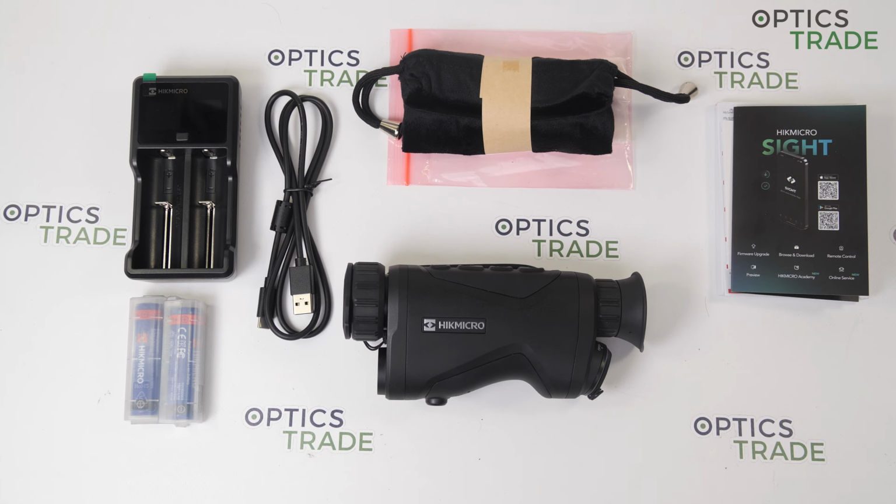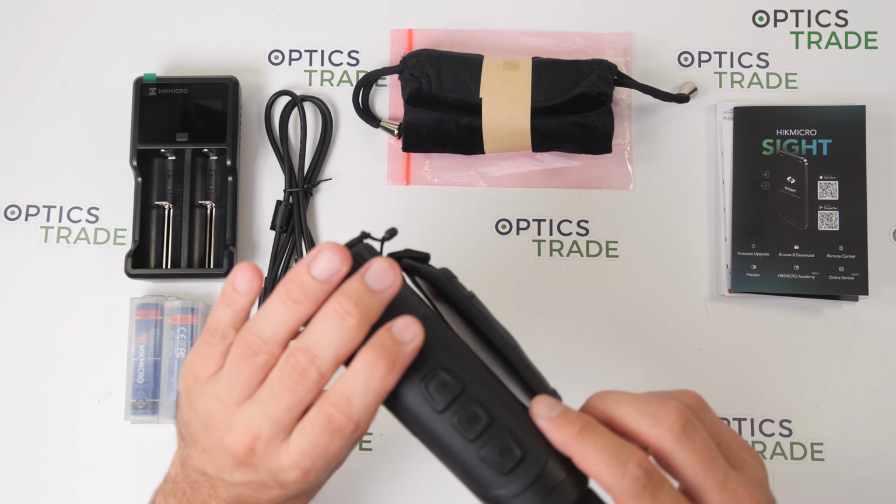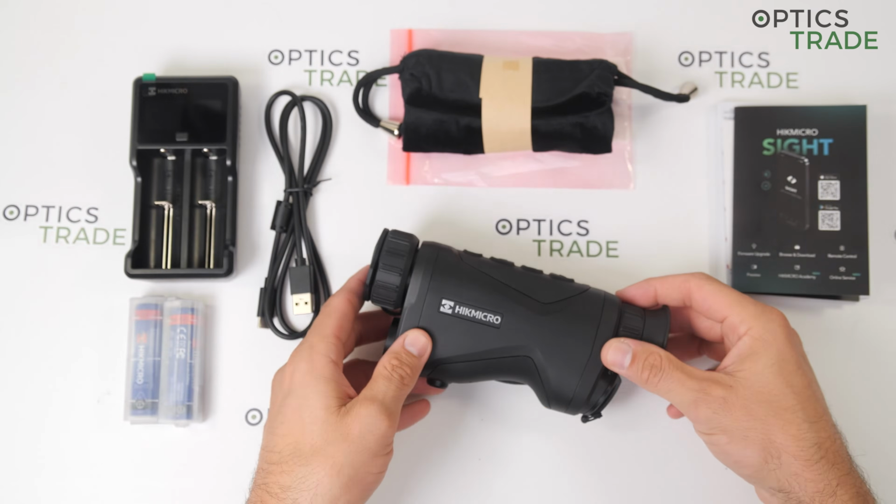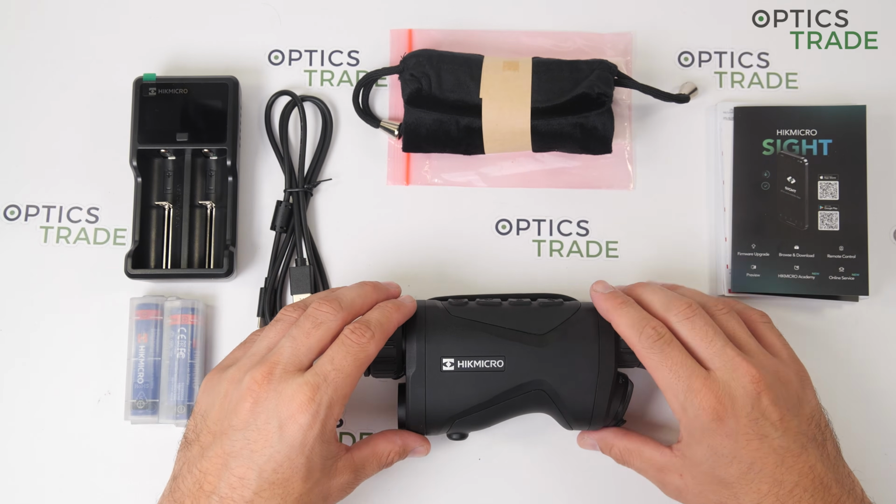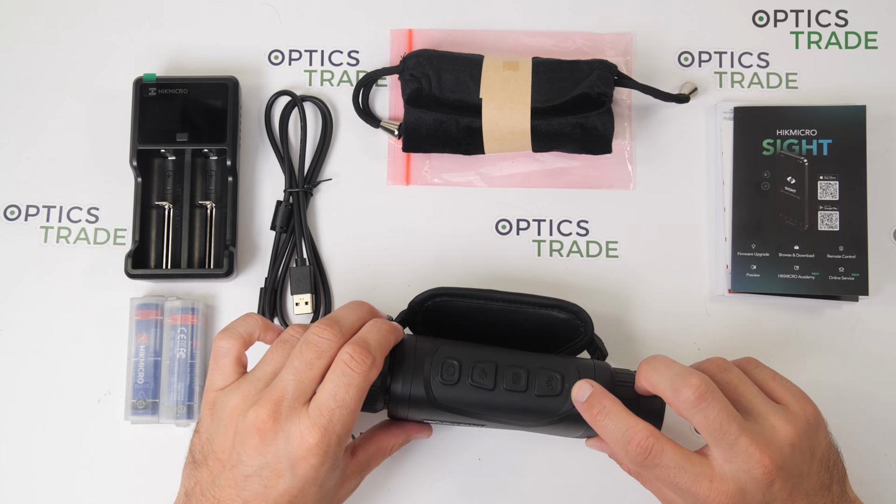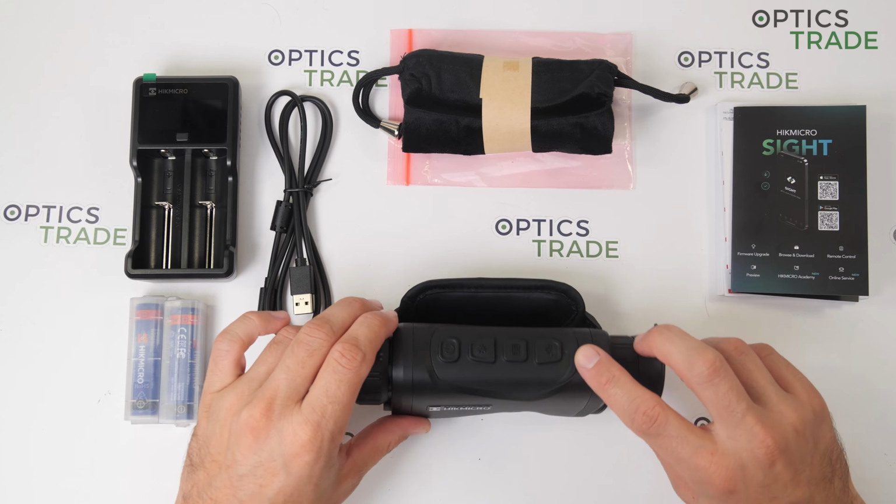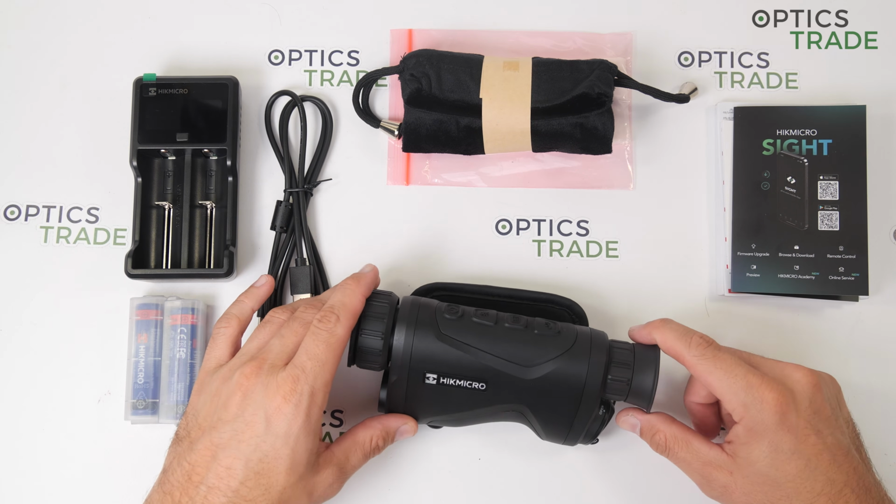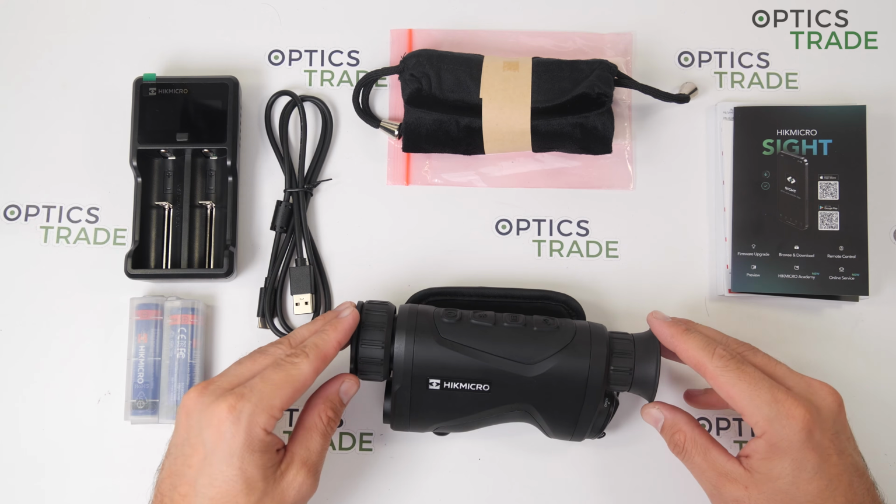When you don't need the device you can turn off the display, or you don't have it in a position like this so the display is always on, but when you give it away the display turns on and you save again a bit of the battery life. The power indicator is here on top, so you have a small red light when the device is on, so you immediately see if the device is on or off.